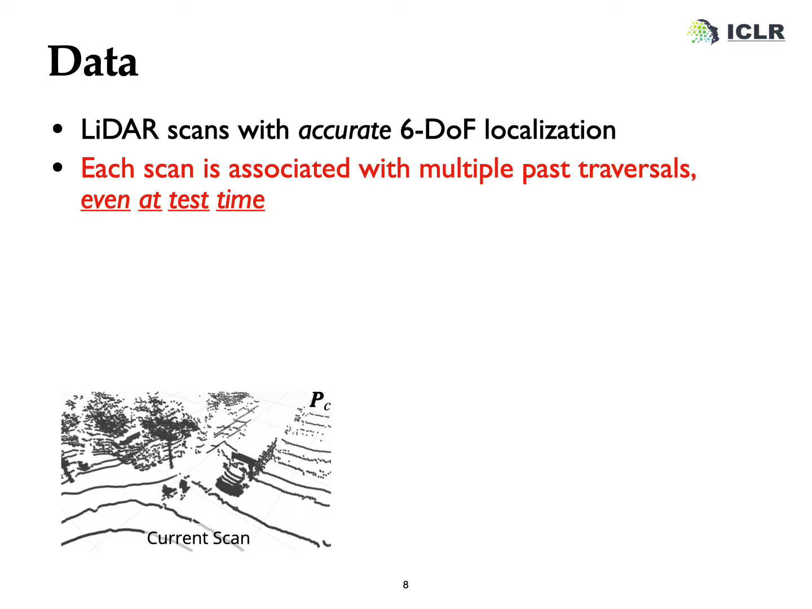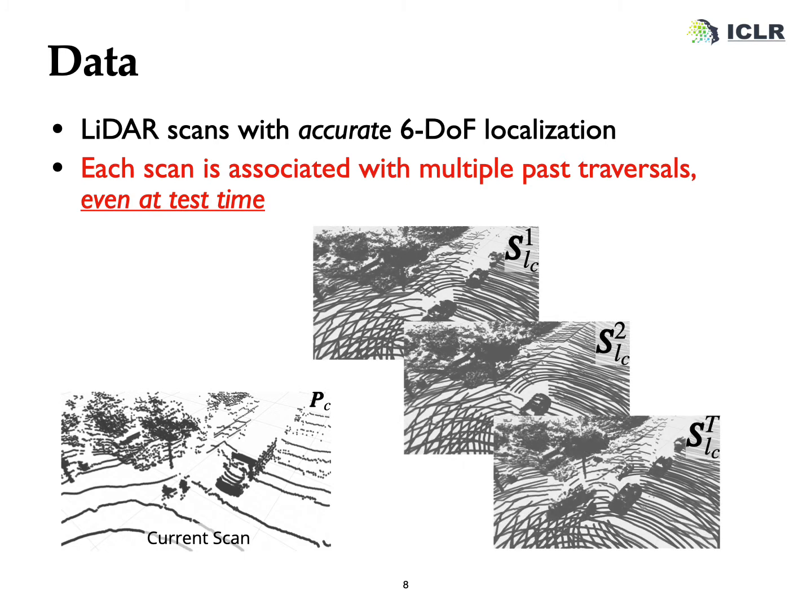Second, as people will drive through the same route over and over, for each LiDAR scan, we can get multiple path scans of the same location, even at test time. This is distinct from vanilla 3D perception, which basically treats each LiDAR scan as completely new. These assumptions are very practical and add almost zero additional cost for real-world application. The system only needs to save LiDARs and the corresponding localizations for future reference.